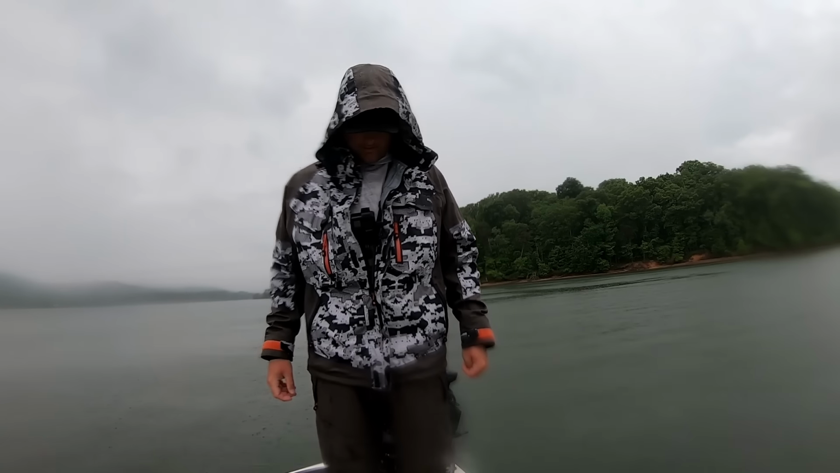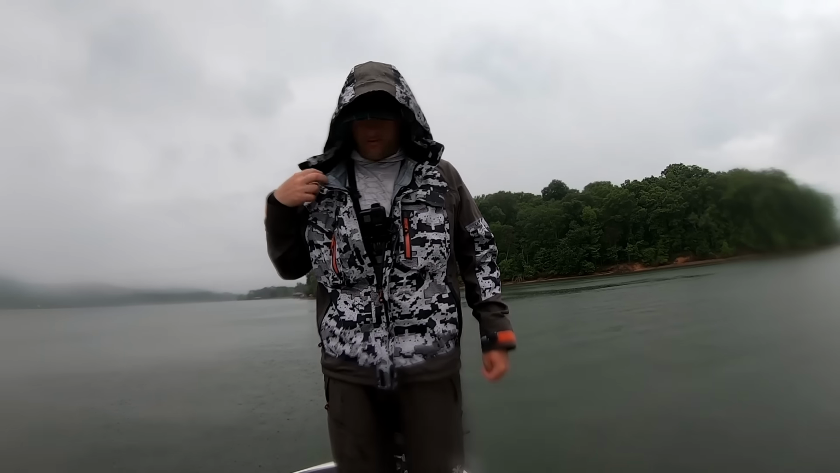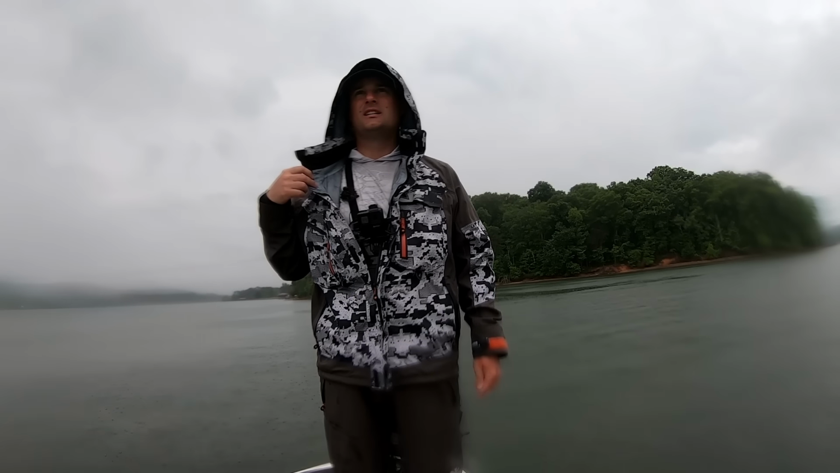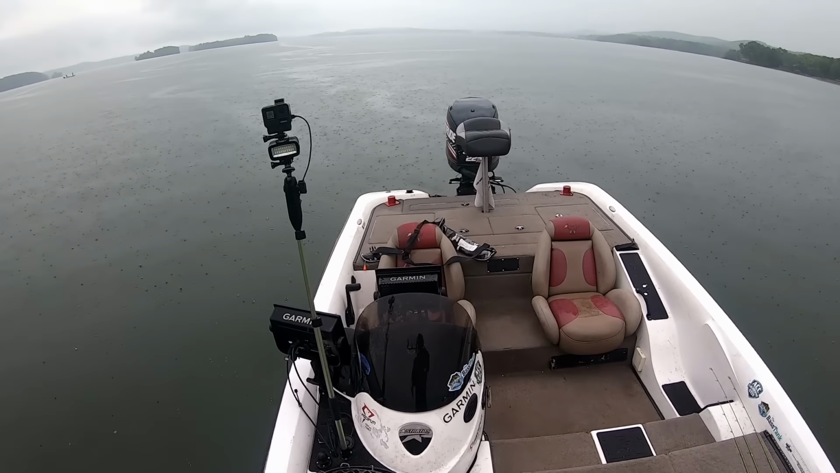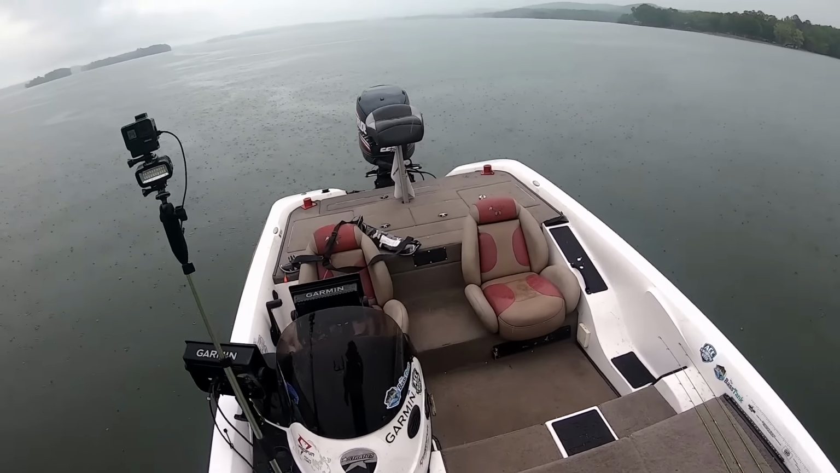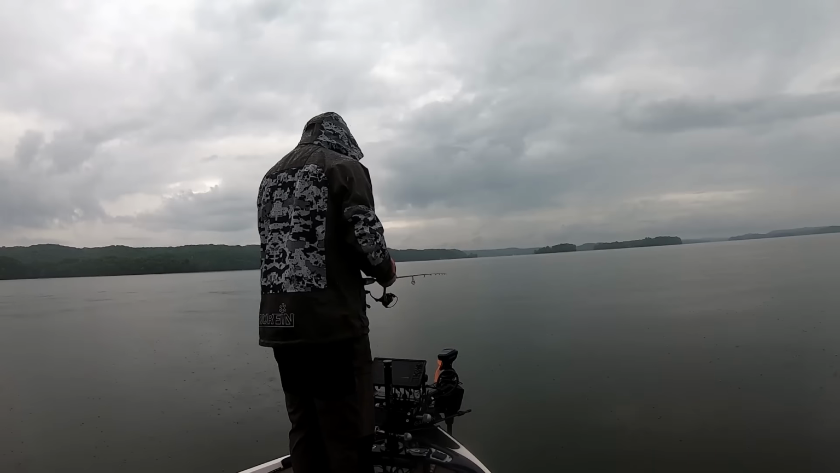We're at 1.80, right on 1.80, right on the money. Maybe. They said nothing over 2 pounds was weighed, so I got a shot. We'll see. I gotta retie.